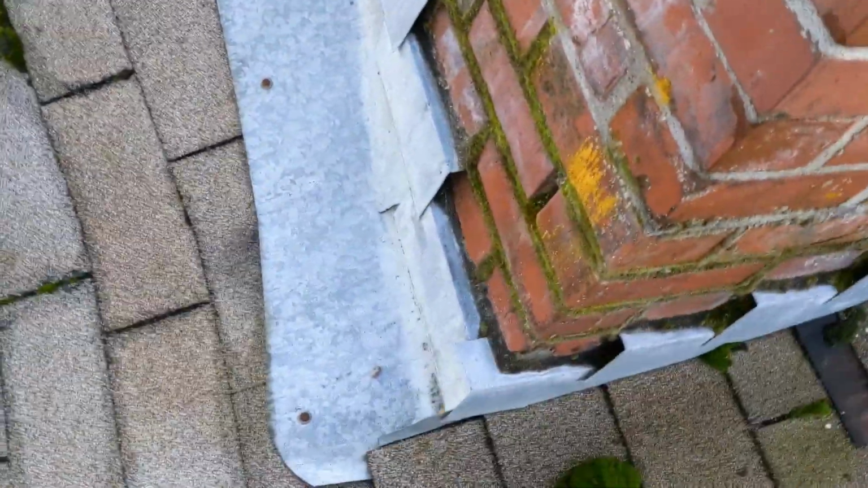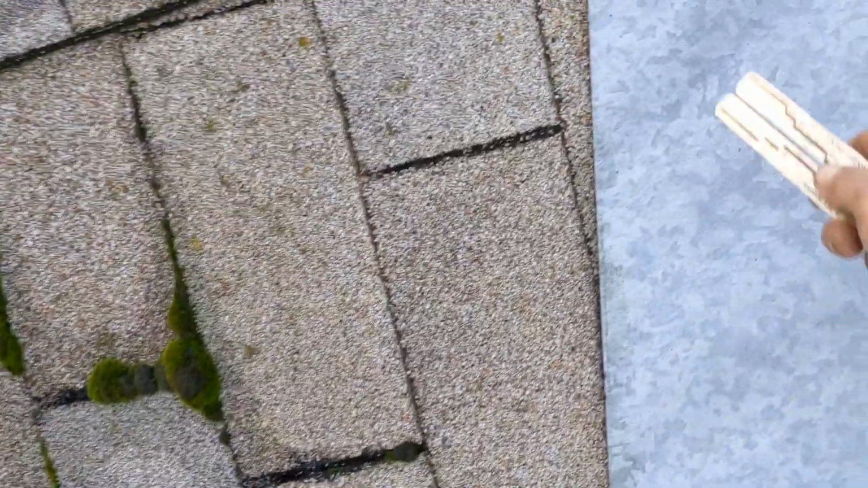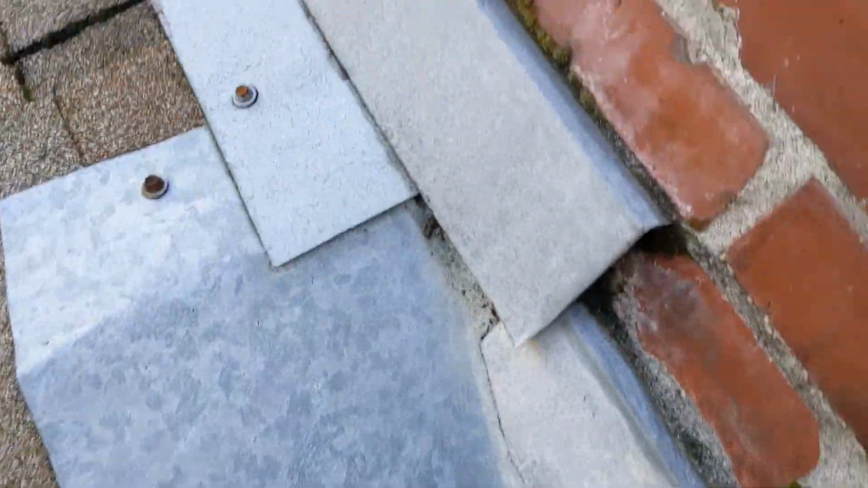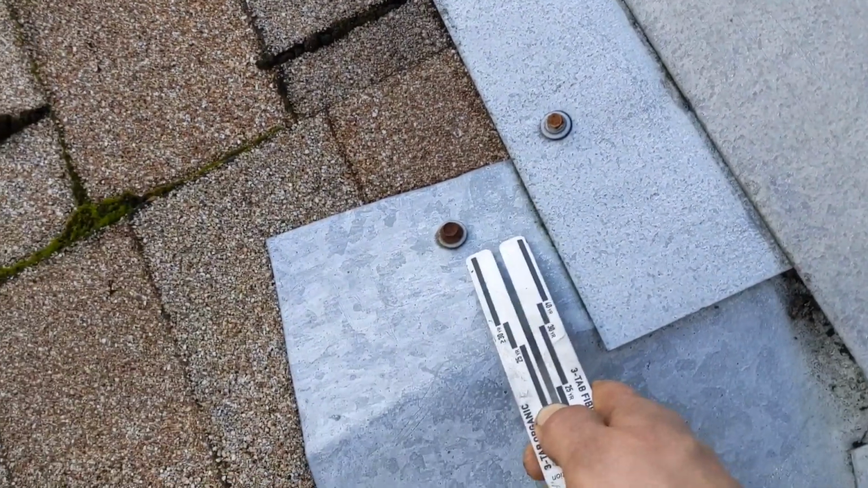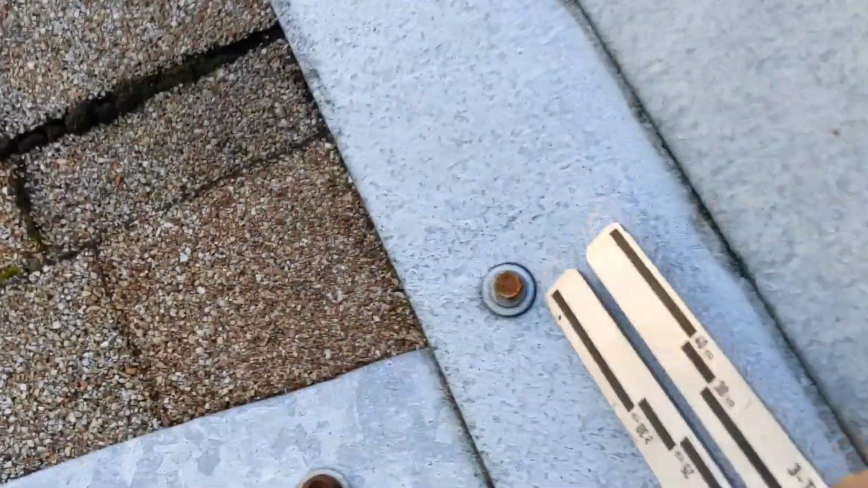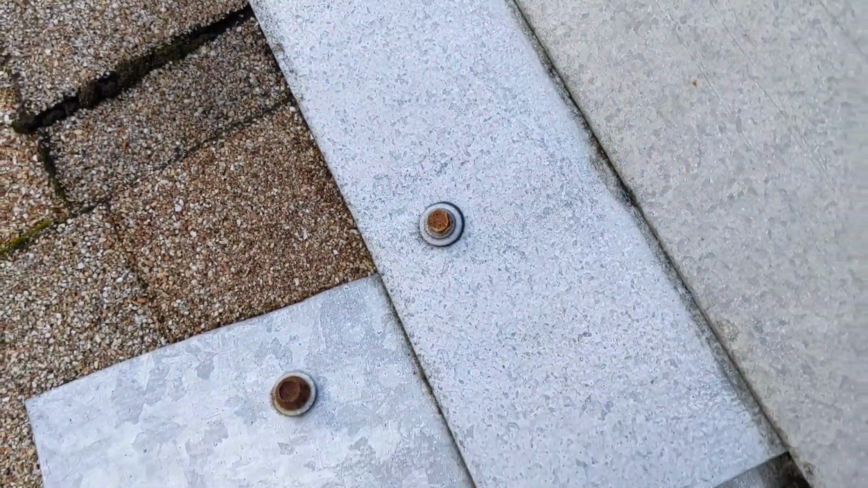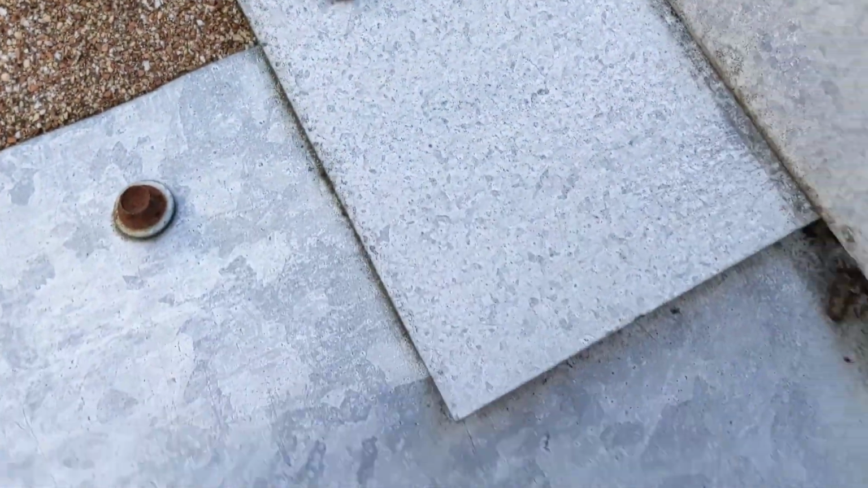It's just not the most professional installation. These neoprene gasket screws, look at that. Look how well those have held up over the years. These are what I always use when I'm penetrating a roof, because you can just see none of these have pulled down. The actual gasket itself is still in really good condition. There's not even any cracks in it. It's amazing.